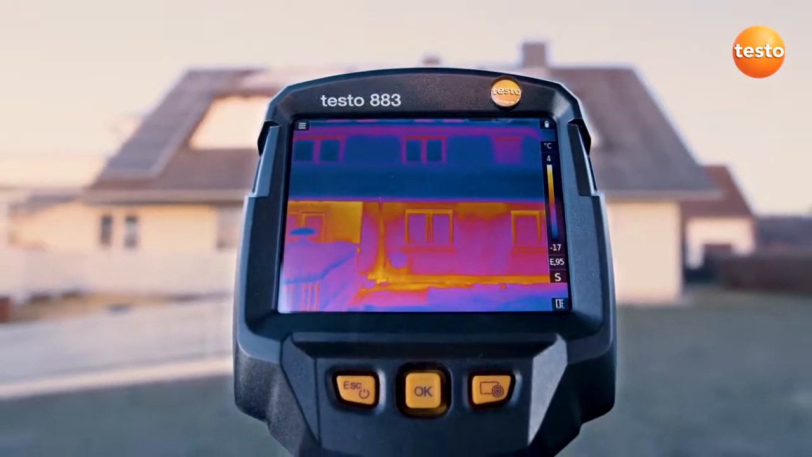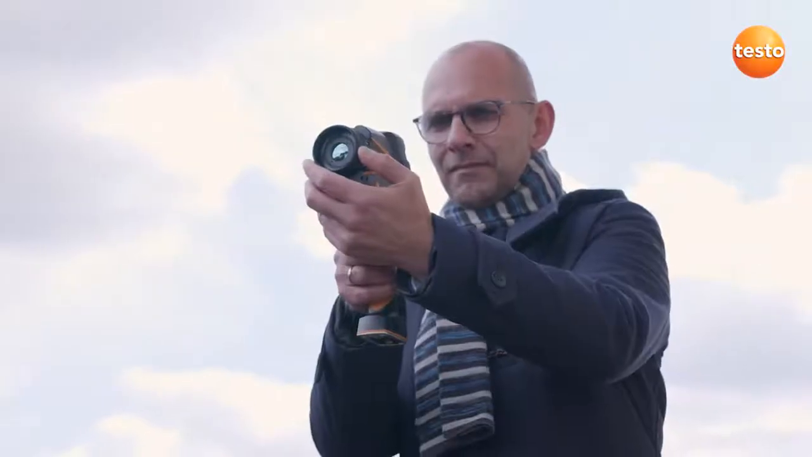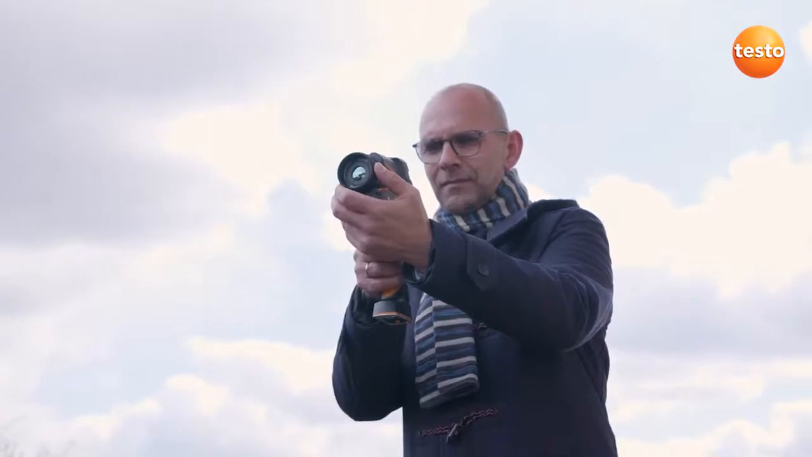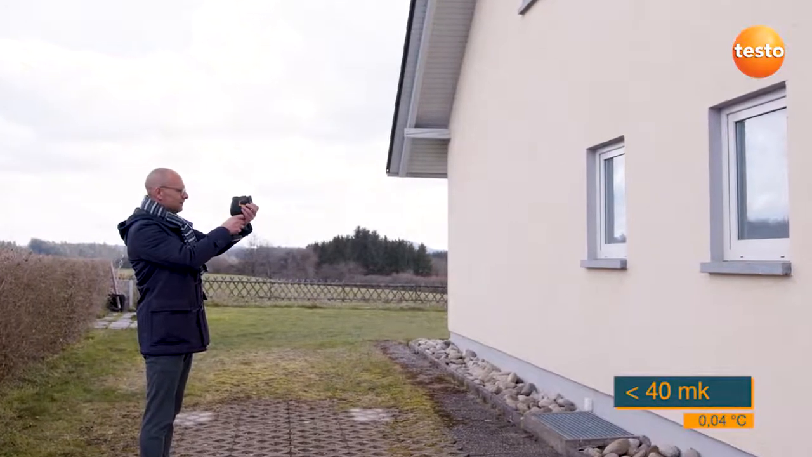In building thermography, even the smallest temperature differences have to be identified precisely. This is covered by the thermal sensitivity. In the thermal imager testo 883, this value is 40 millikelvin. That means that the imager can detect temperature differences from 0.04 Celsius.